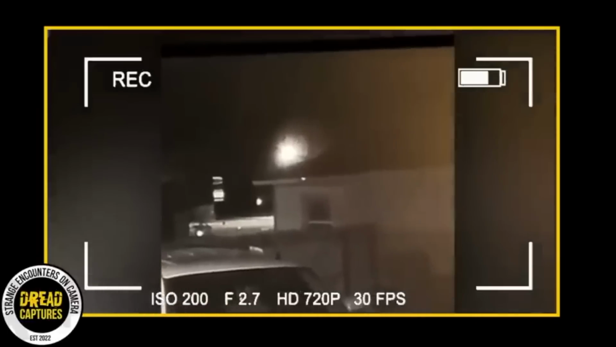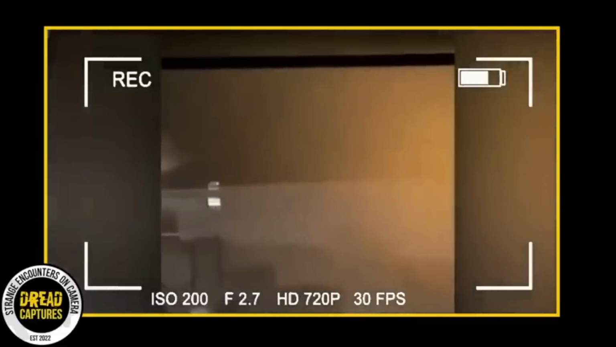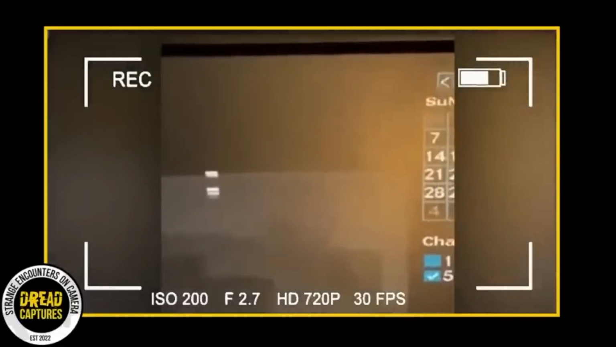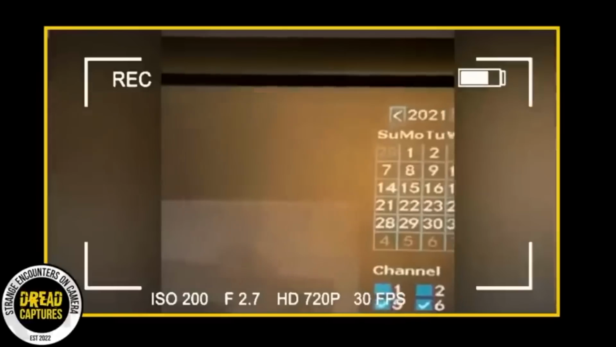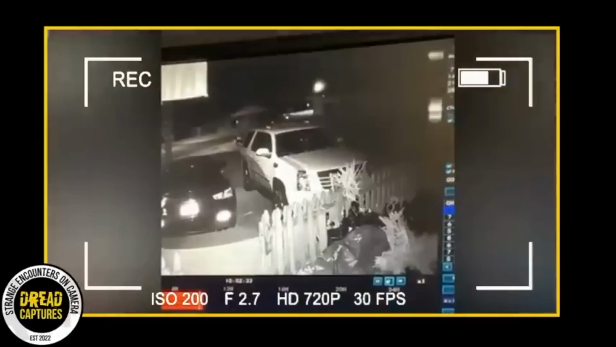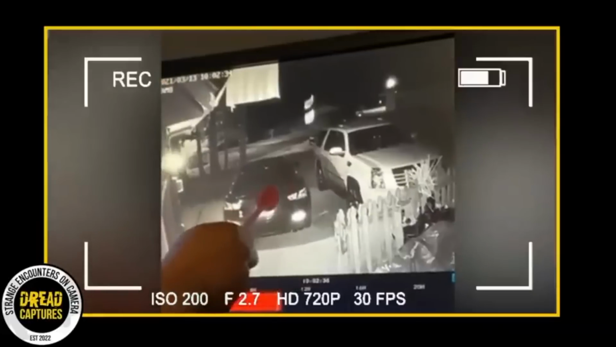Many viewers have jumped to the thrilling conclusion, could it possibly be an alien spacecraft? I mean, that's a fun theory for sure. But I'd say this single piece of footage doesn't offer enough evidence to definitively say one way or the other. It is, however, an awesome camera capture, and it deserves a little more digging.